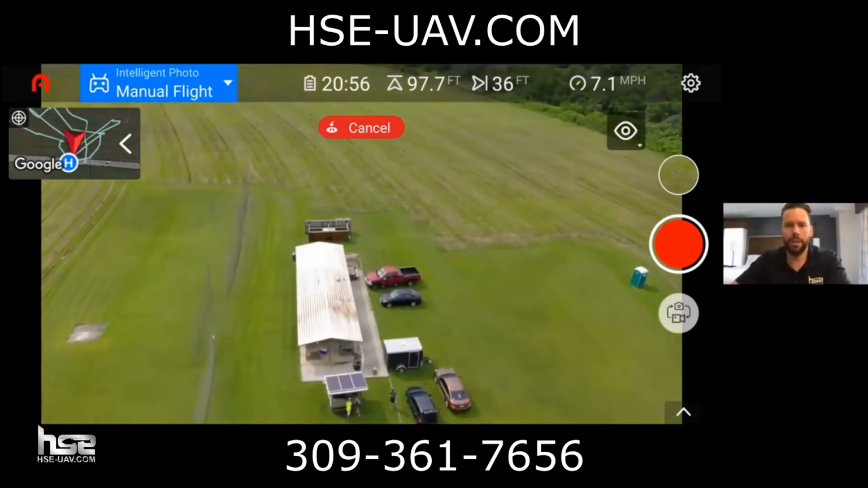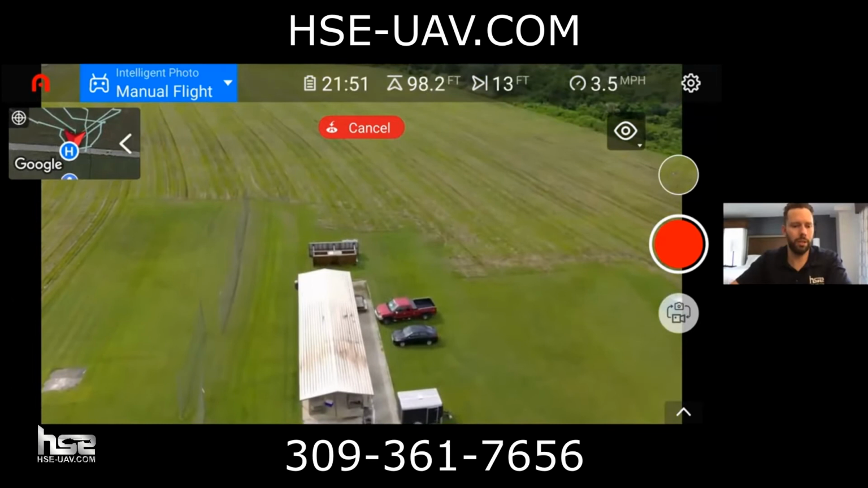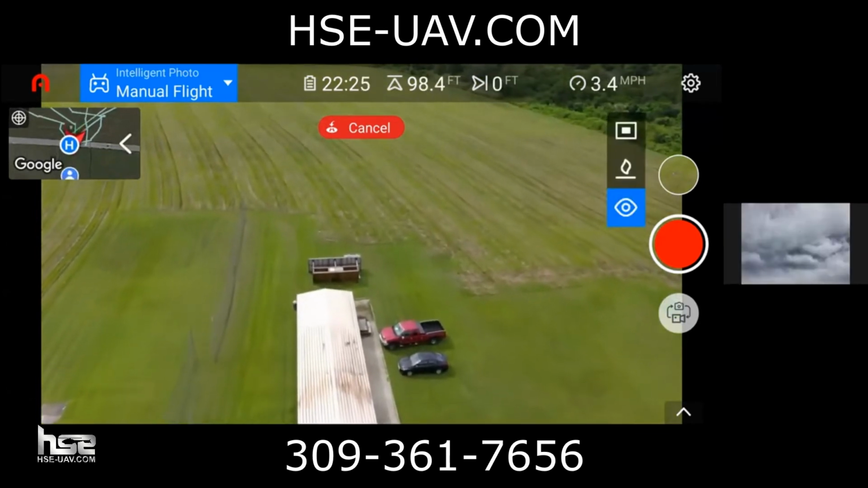Hey Simon, can you flip that thermal view on while it's coming in for landing too? Oh yeah. Let's do that.